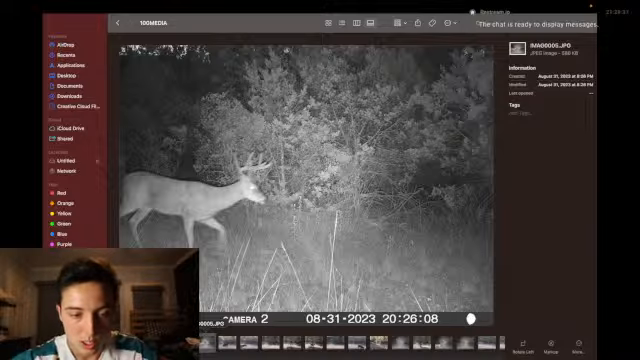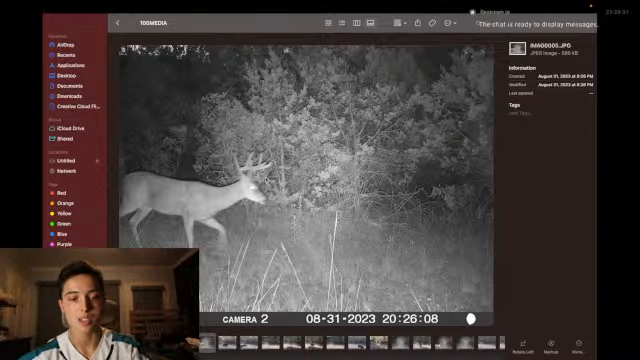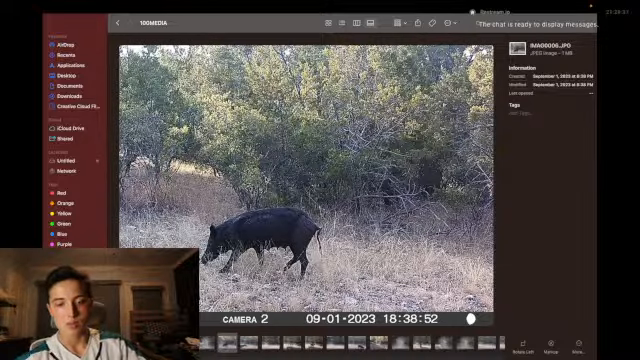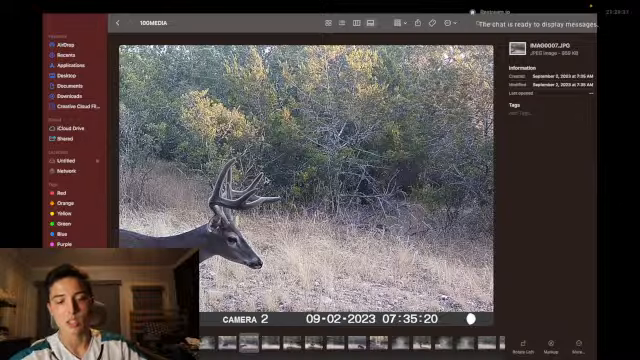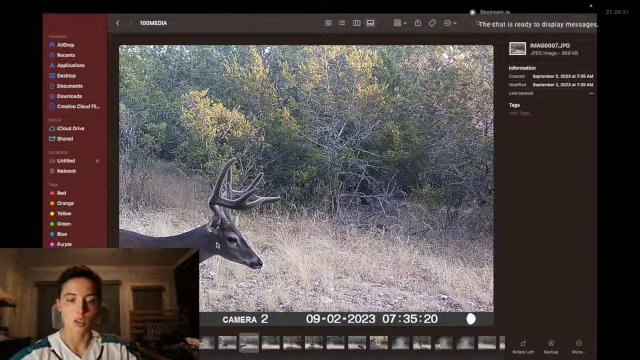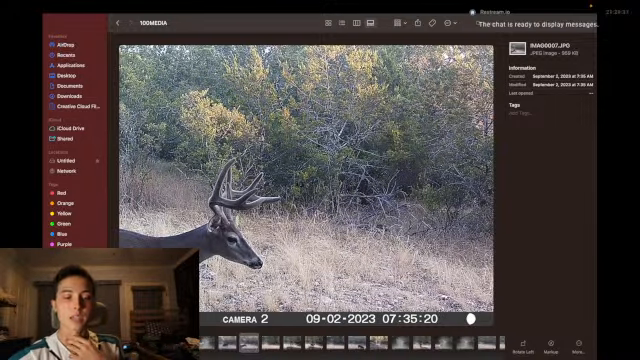Decent deer. 1, 2, 3, 4, 5, 6 plus deer. Small body. Big hog. Big deer. 1, 2, 3, 4, 5, 6, 7, 8. Decent 8 point. Honestly, looks pretty young based off of the lack of skin hanging down right here.